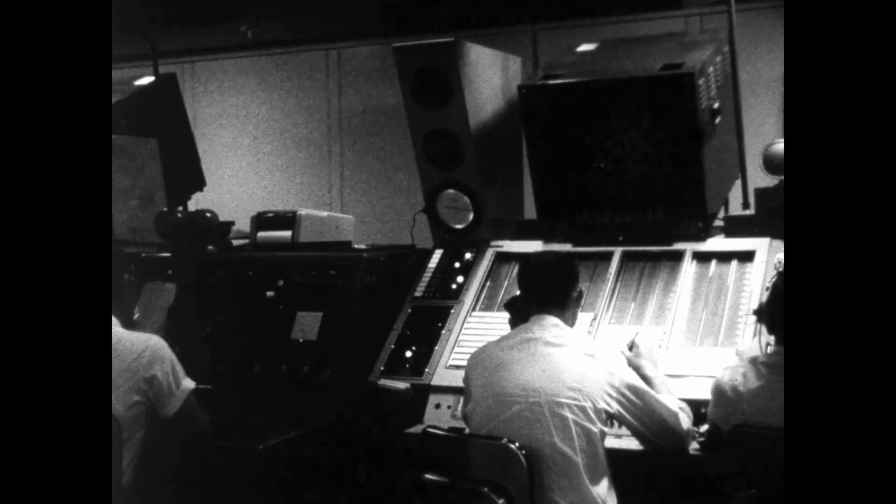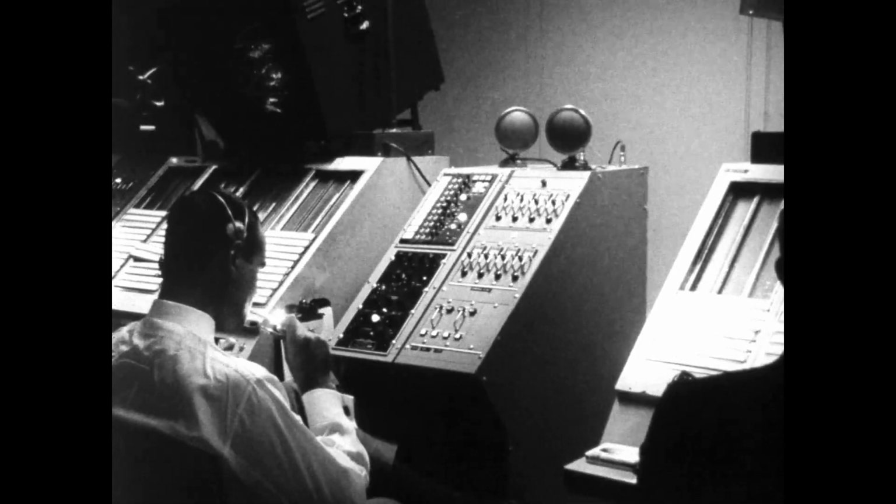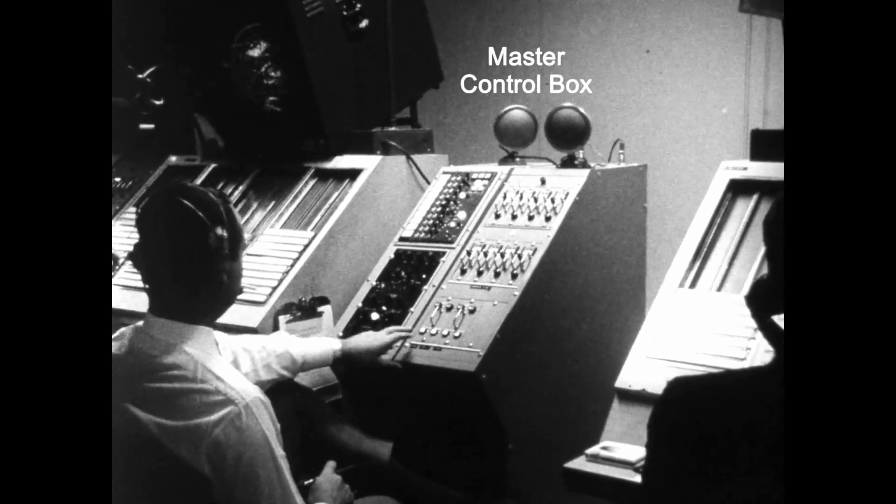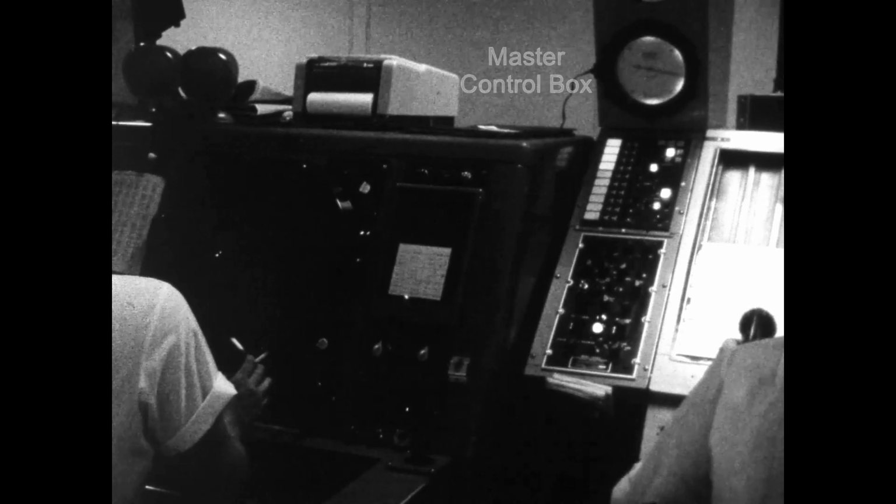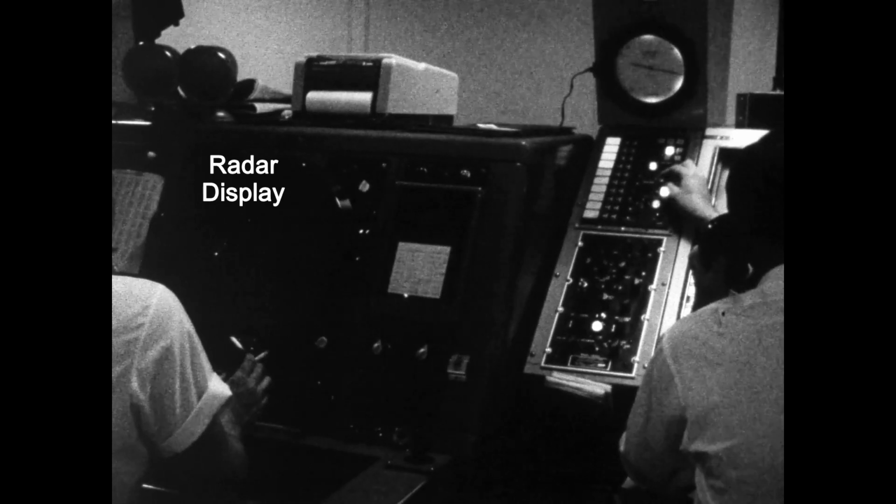The components in the Air Traffic Control Center are the Master Control Box and the associated sector remote control boxes. And, of course, the radar displays.